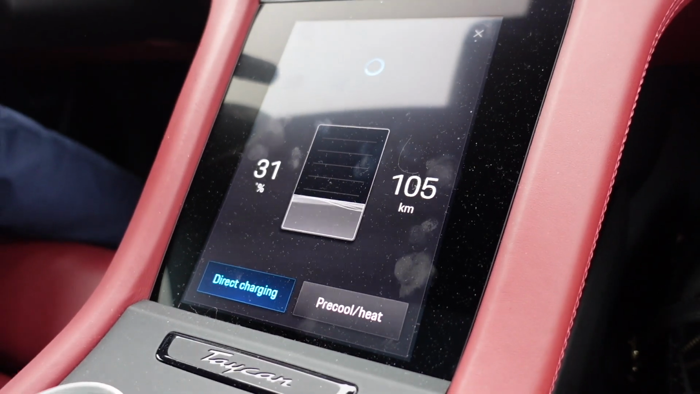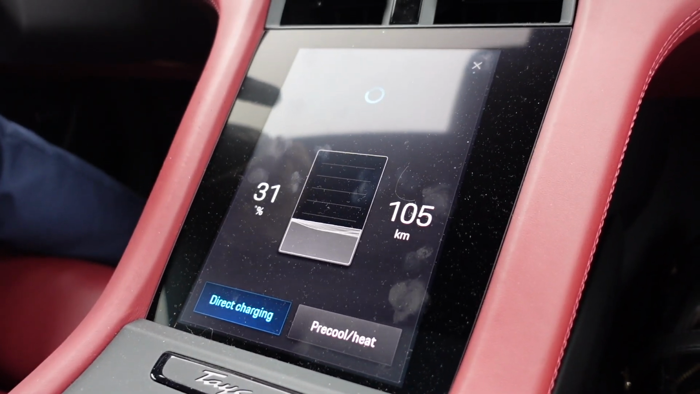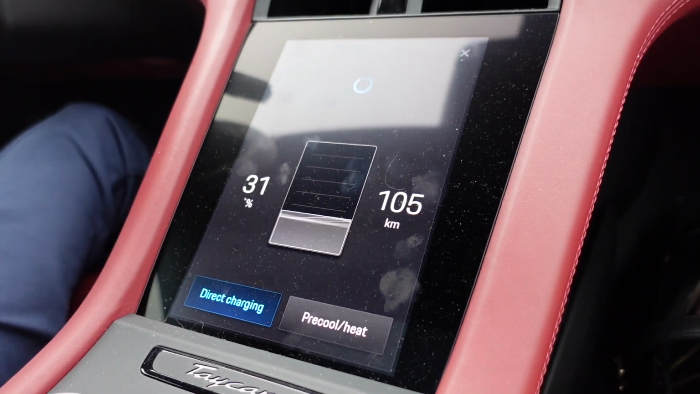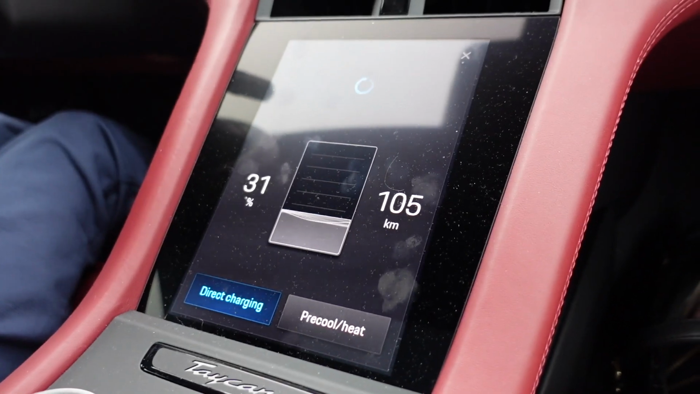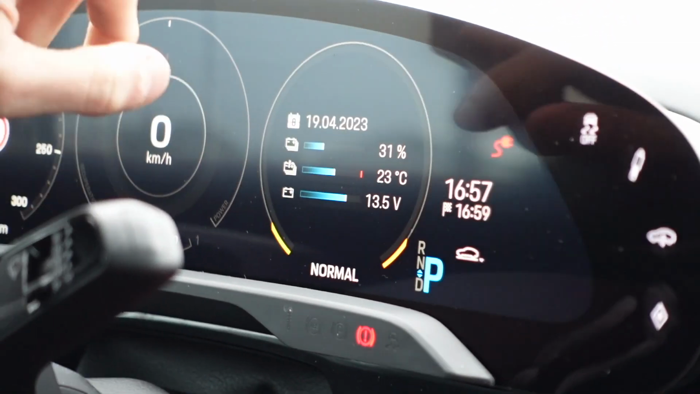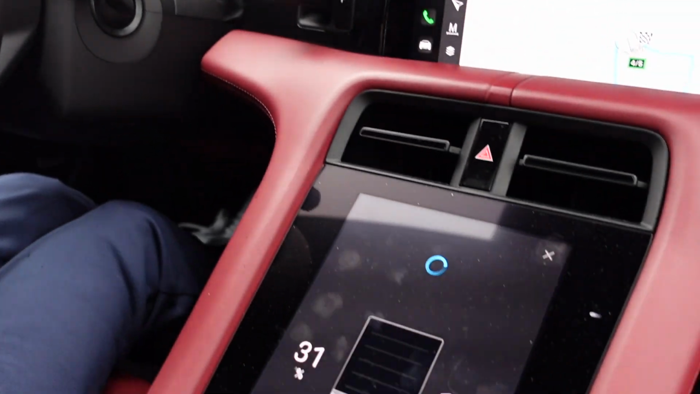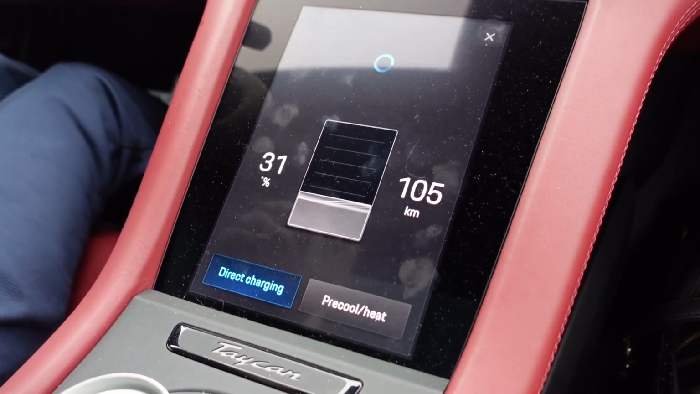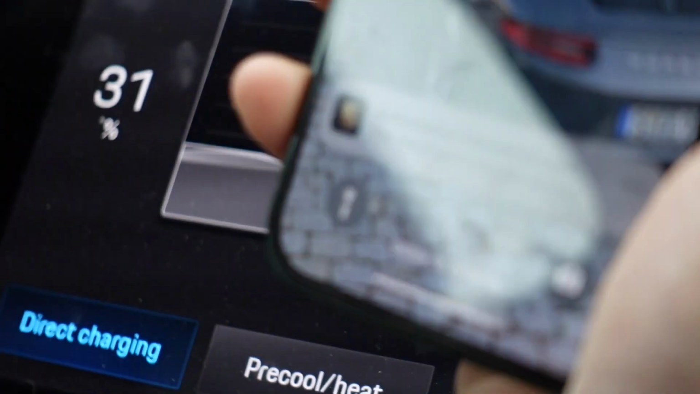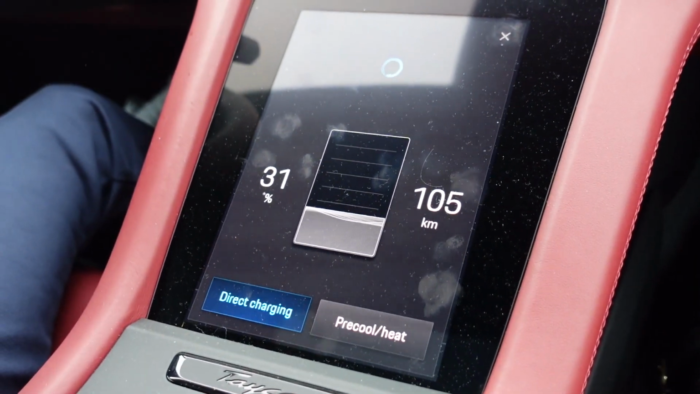We wait for the car to start the charging, and I'm really curious to see the speed we will get in these conditions. So the temperature is at 23 degrees, as you can see here. Let's see what actually starts. We got the notification that the charging process has started, and in any moment it should start here too.